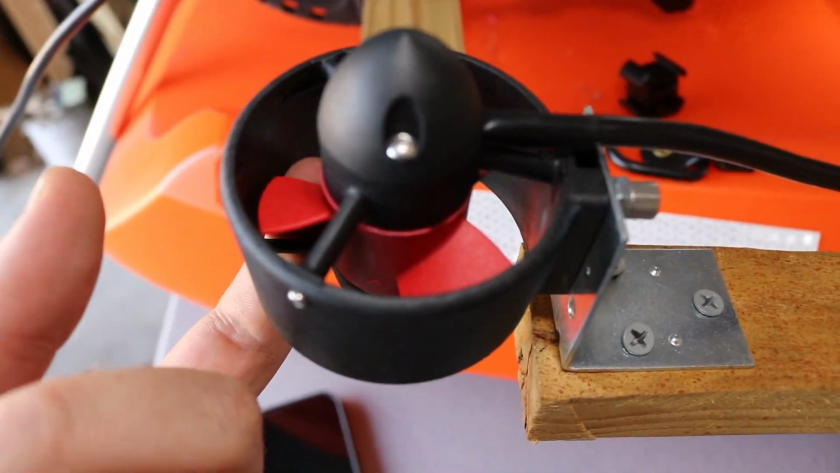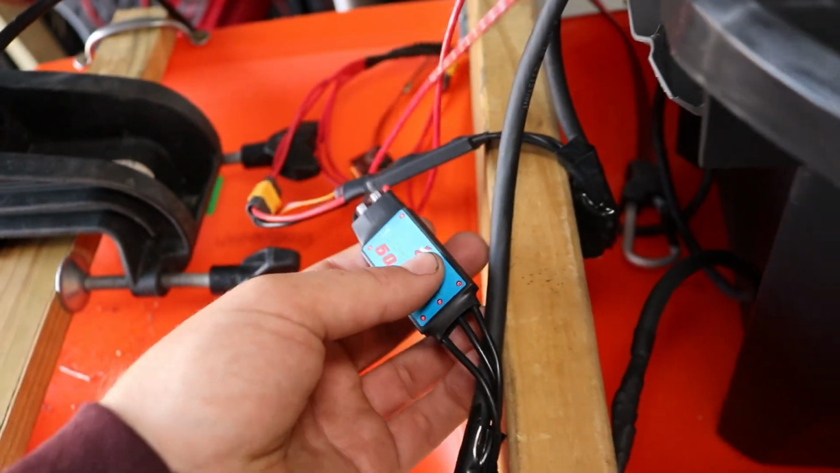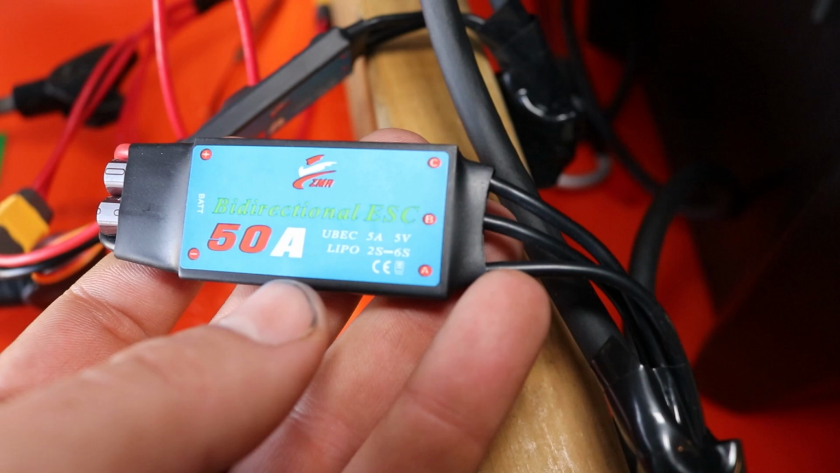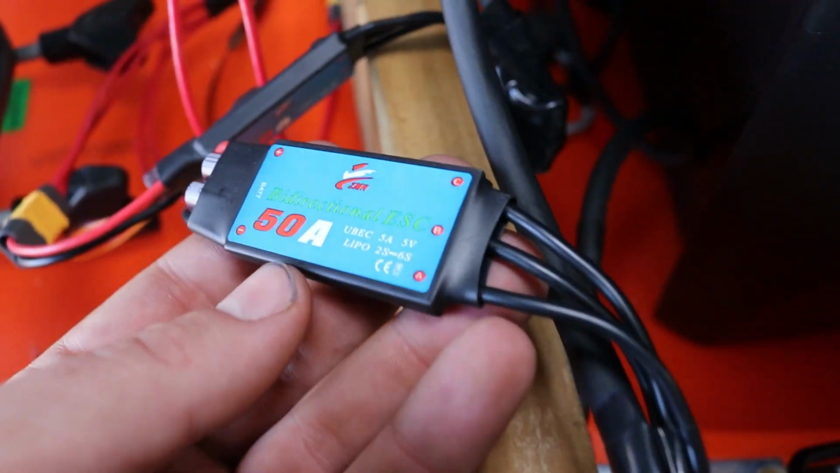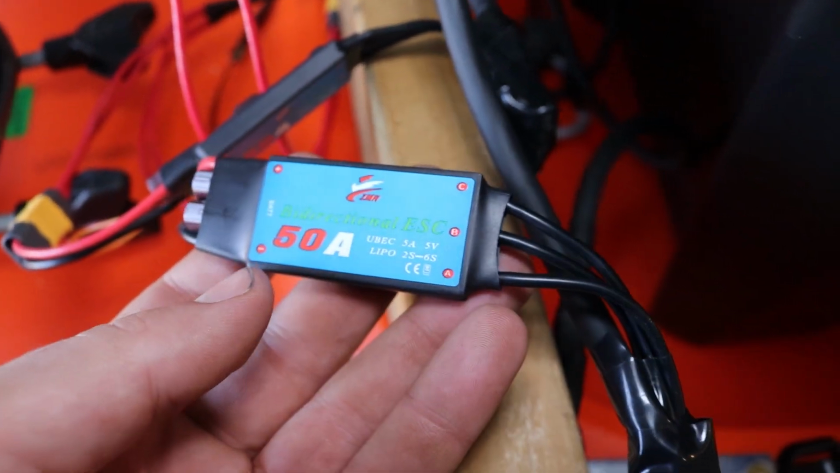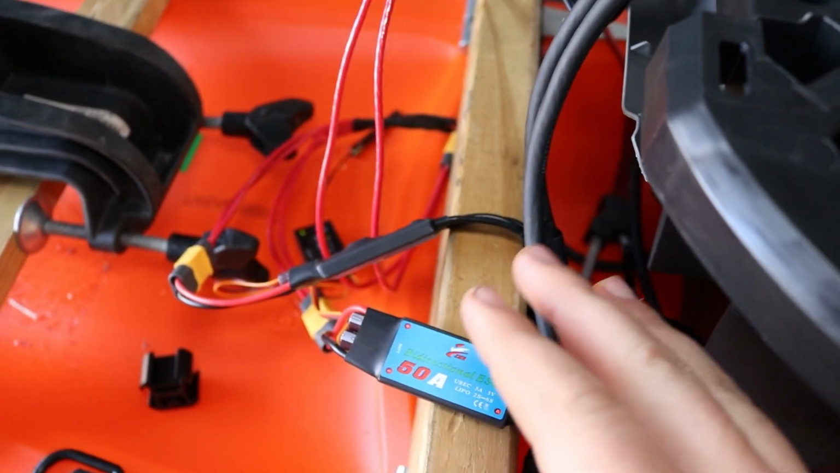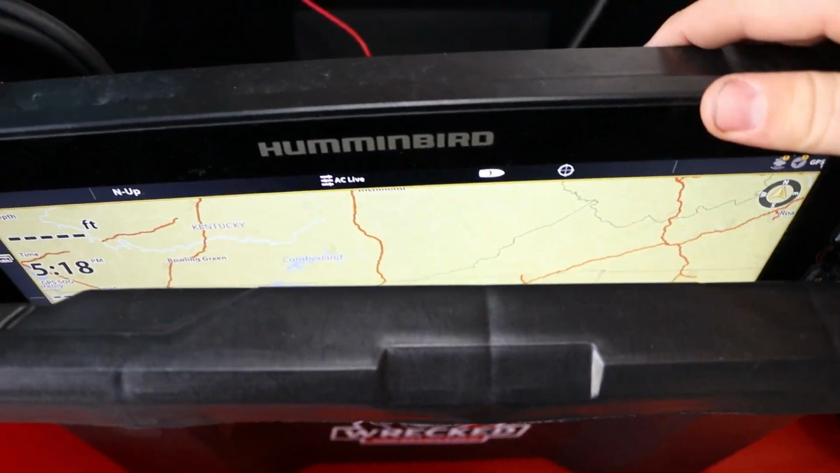So these are underwater thrusters, and these are powered by these bidirectional ESCs. Now these basically allow the motors to go forward and reverse, so both directions. Now these are typically powered for RC boats, cars, planes, using these small LiPo batteries. But those batteries don't really last too long, so I want to make sure I can get this around the pond and power my sonar here.